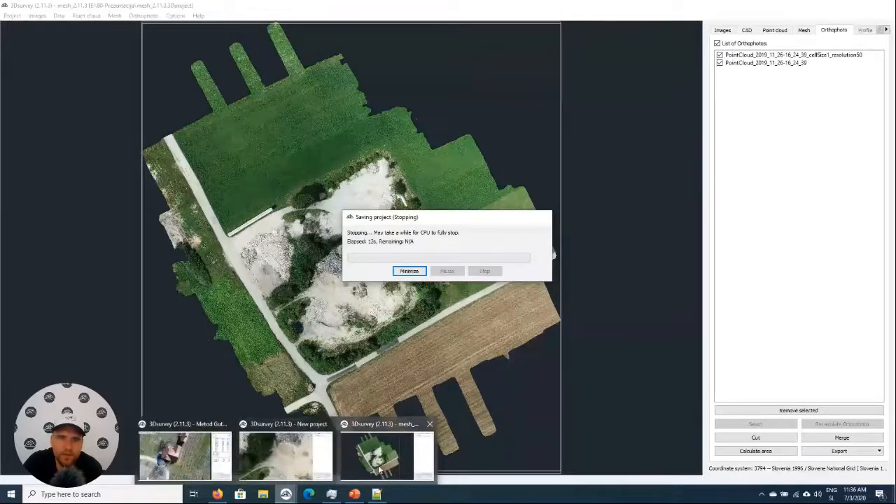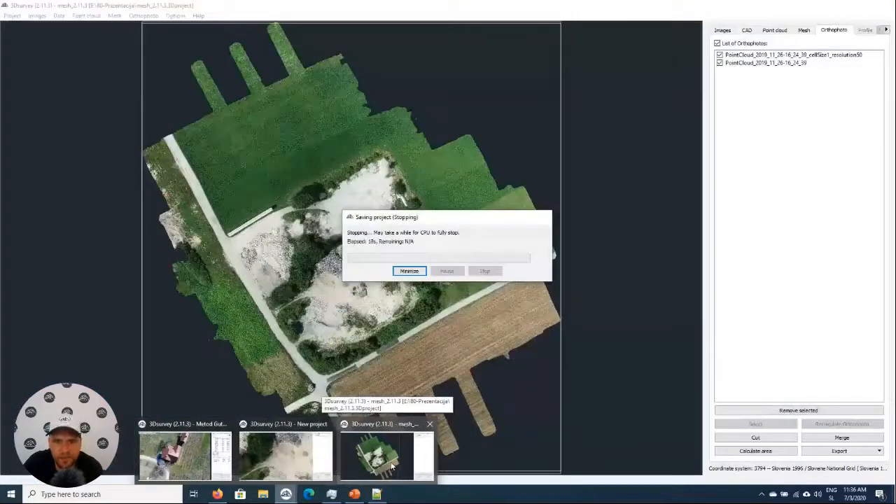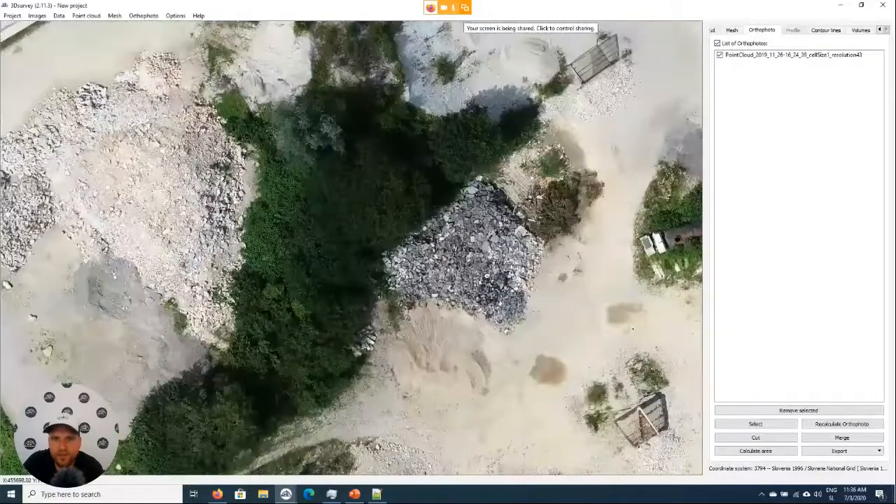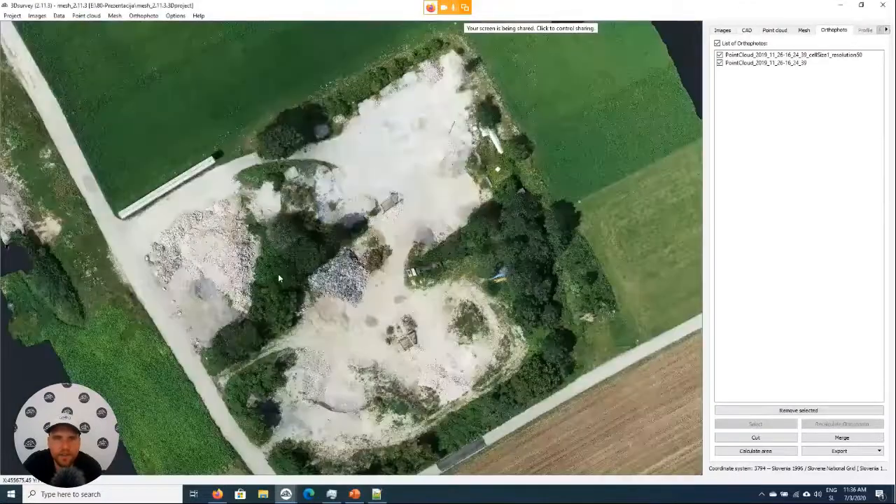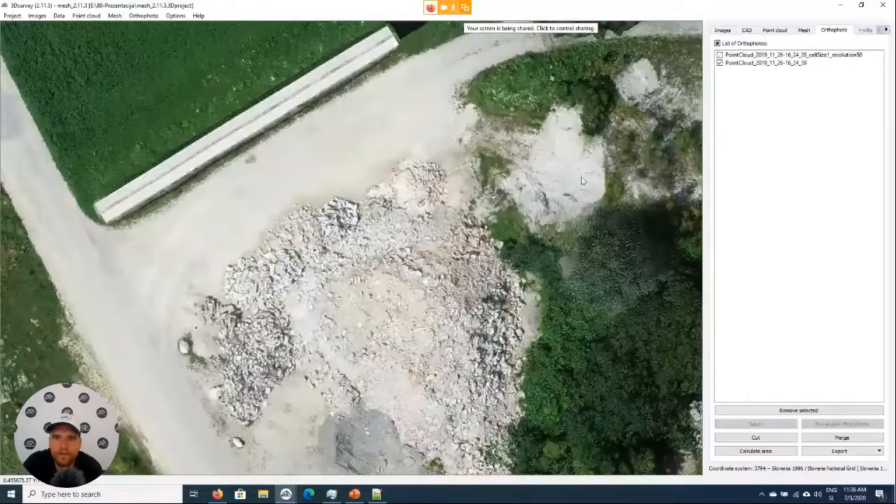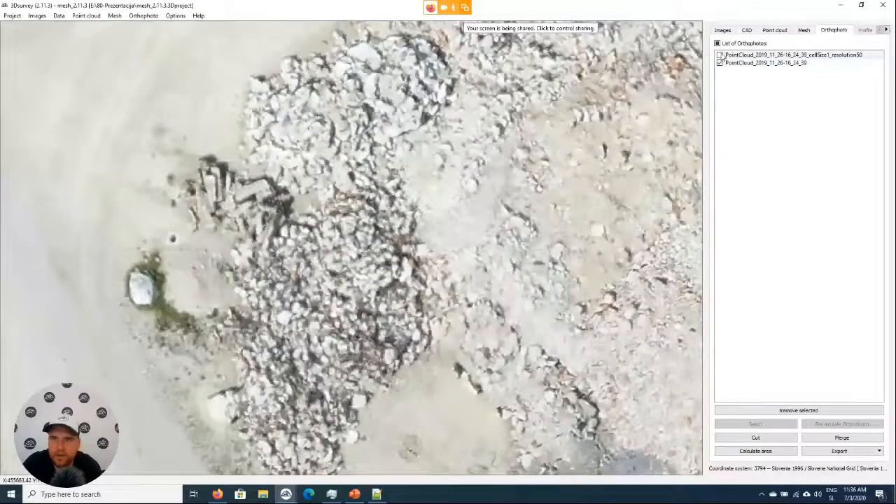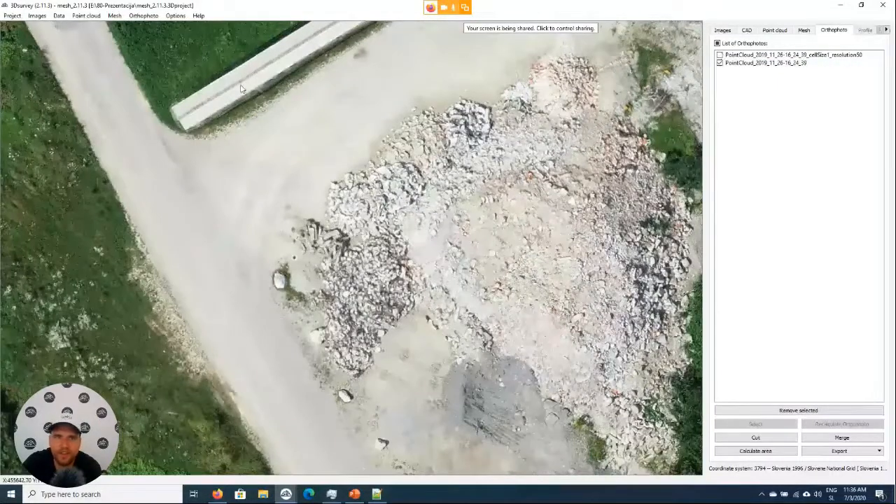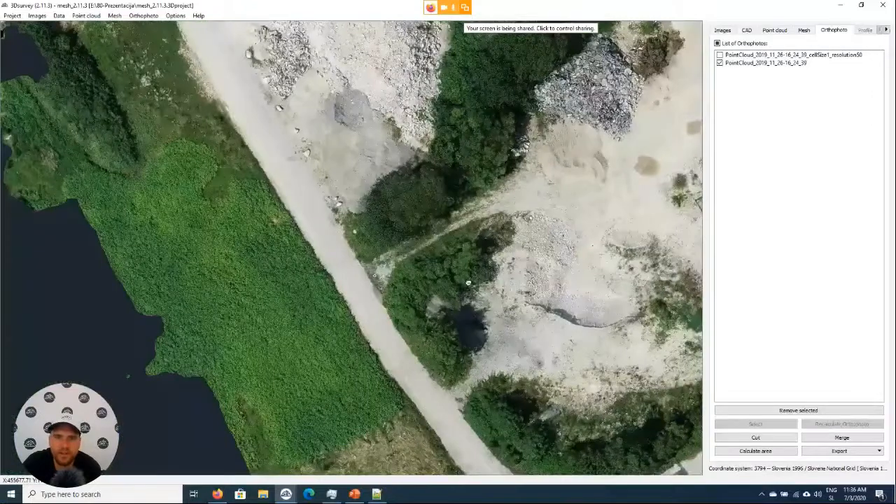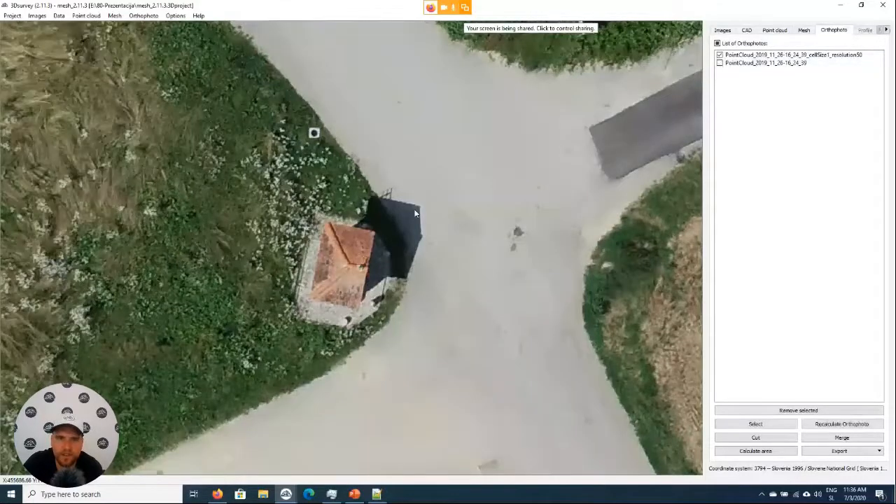Okay, so the difference between the two will be that the traditional orthophoto is sharper. On this one, if we check it out, this is the true orthophoto. If we look at the detail here, it's slightly less sharp compared to this one. But on the other hand, this one has correctly positioned objects, while the other one, here you see the roof at the exact position. Here it's slightly moved to the side.